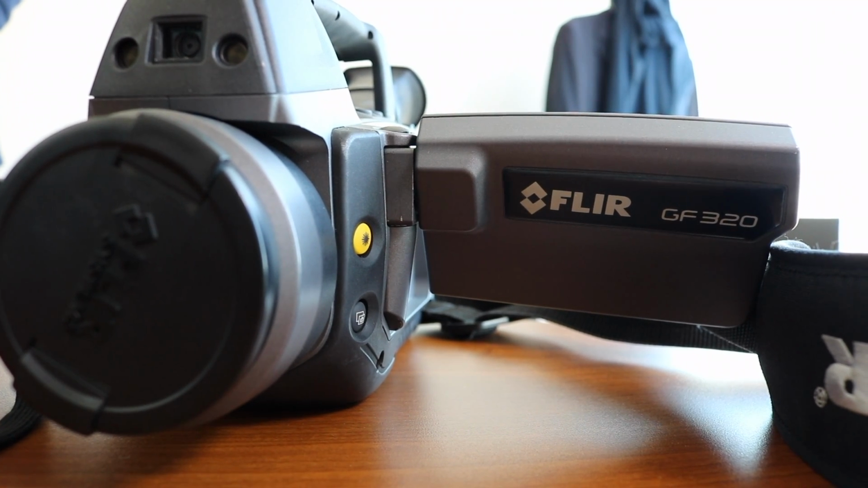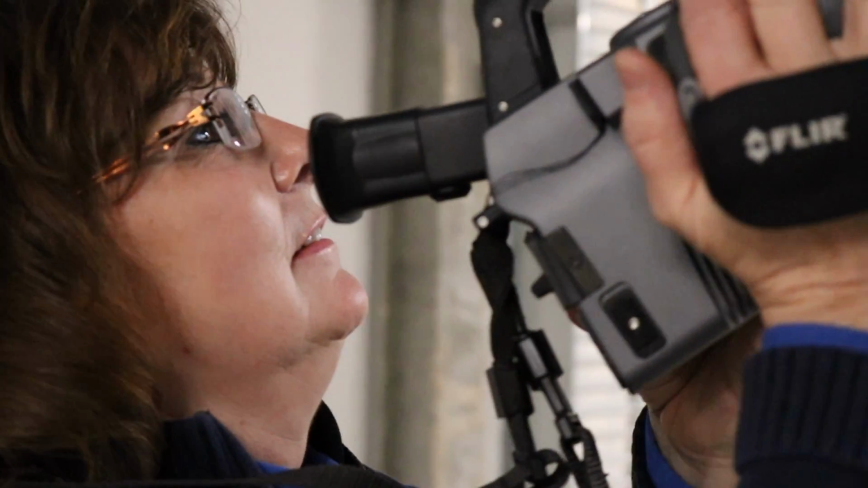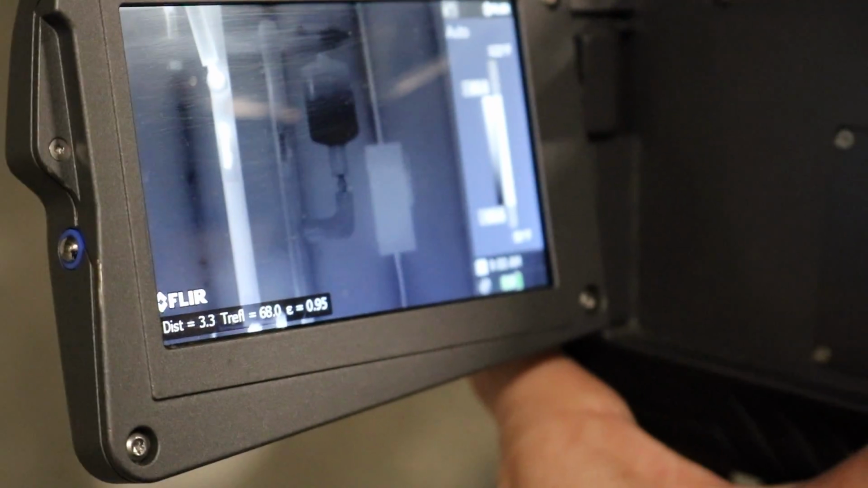Forward-looking infrared camera. There are several of those cameras. Most of them are thermography cameras. Our camera's an optical gas imaging camera. When we walk in, facilities smile a little bit when they look at us with this camera. It looks like we brought our grandmother's video camera in. It gives you a visual image of a gas that's normally invisible.